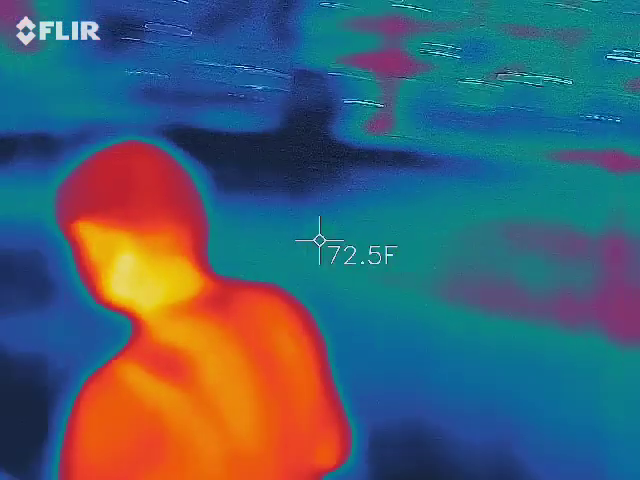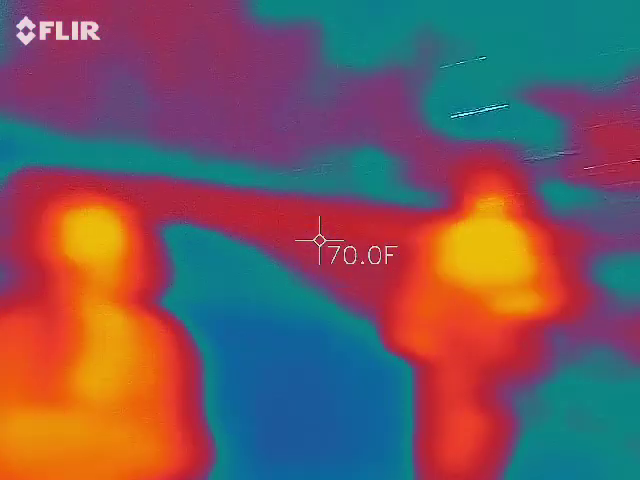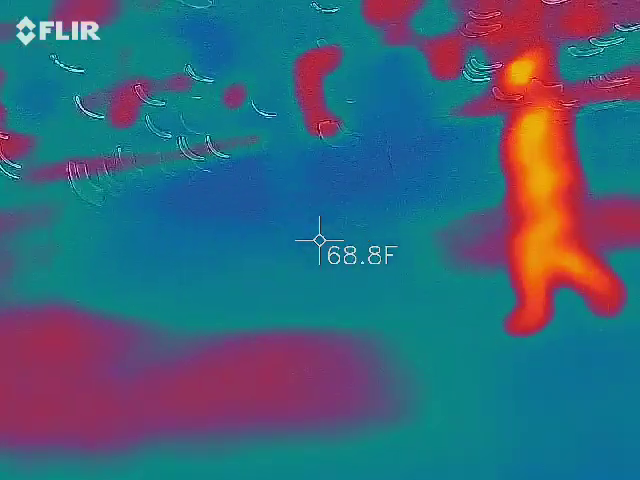Don't worry, you're under it anyway. You're too short. That's the bolts. It's the bolts. Yeah, oh, those are the bolts.